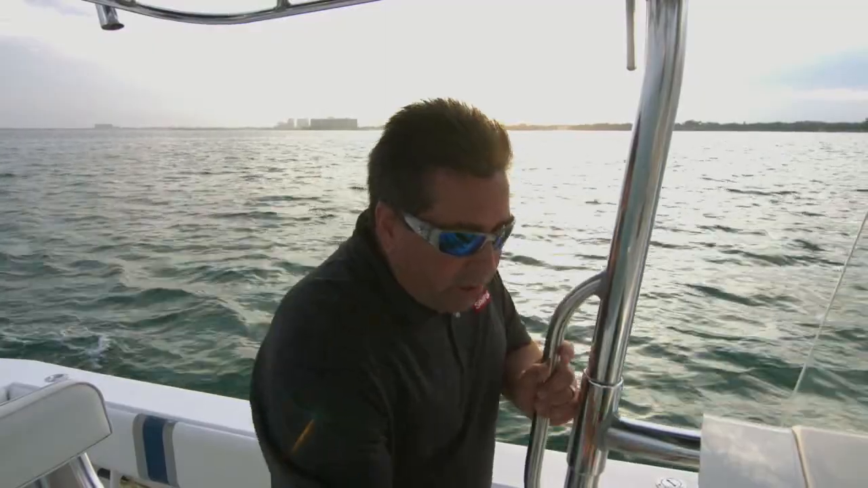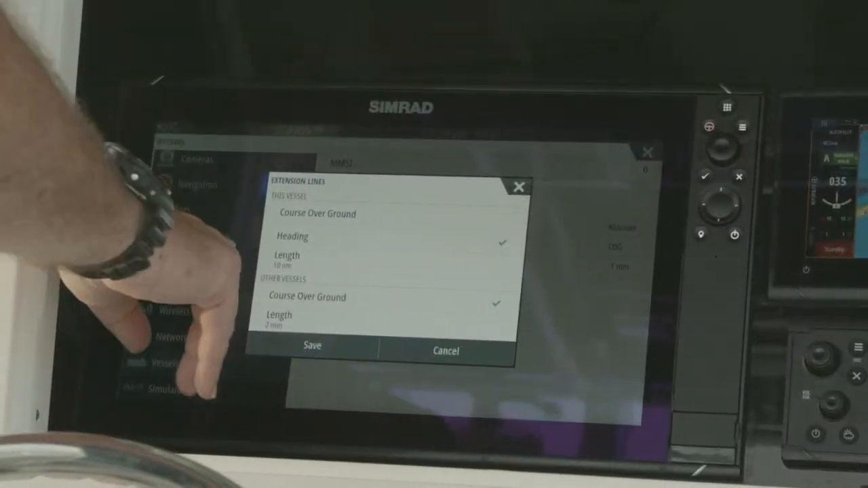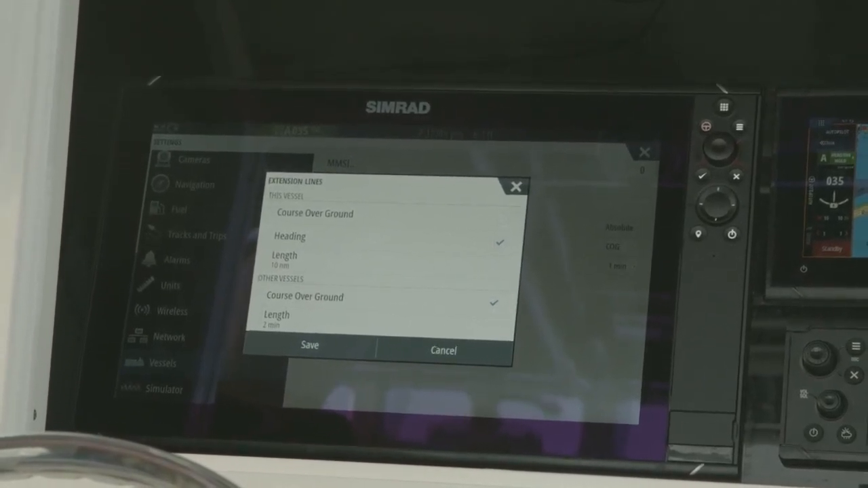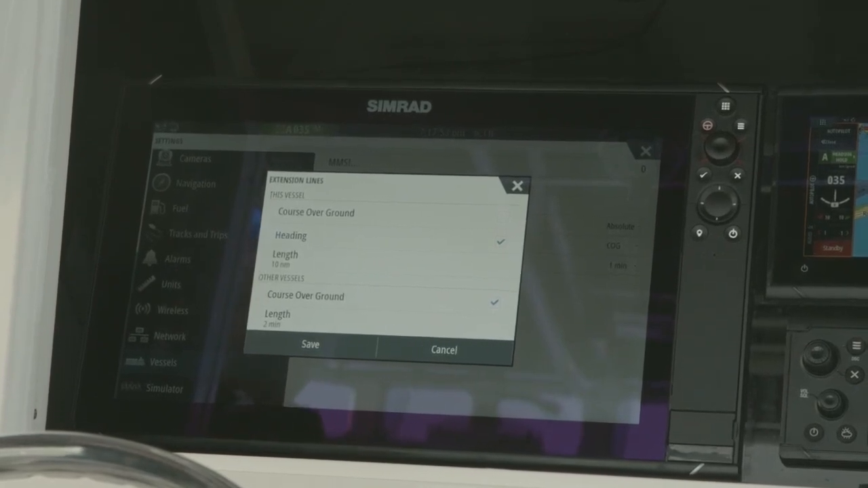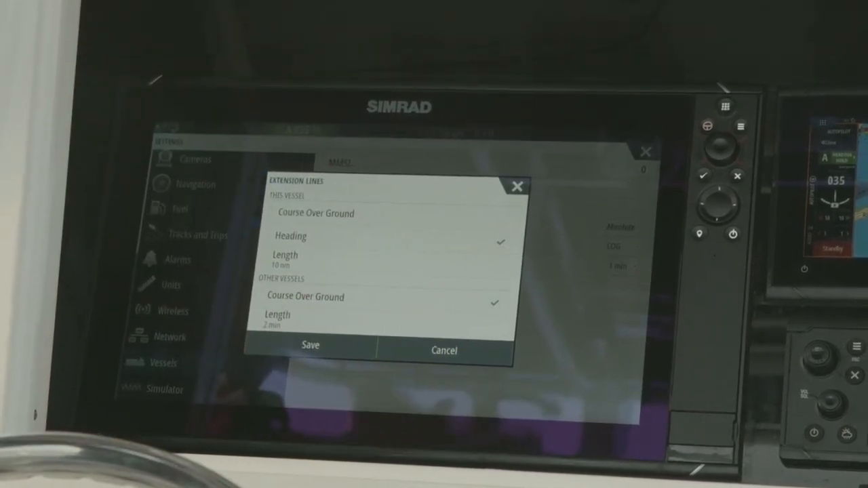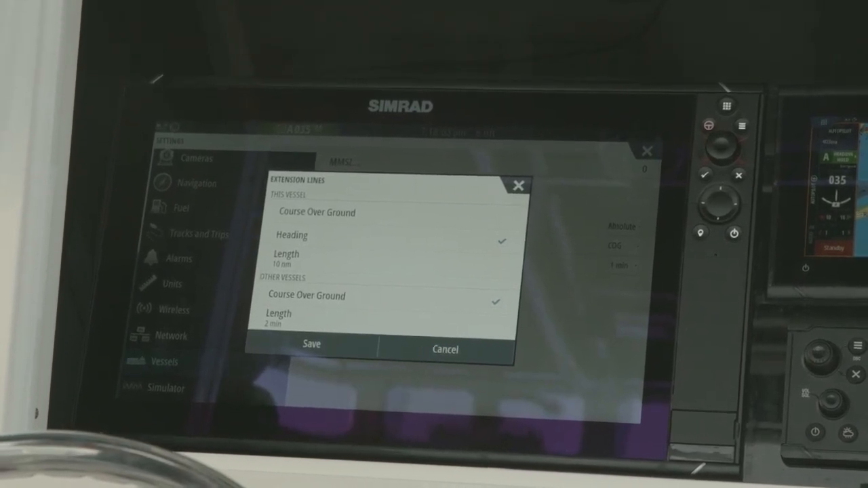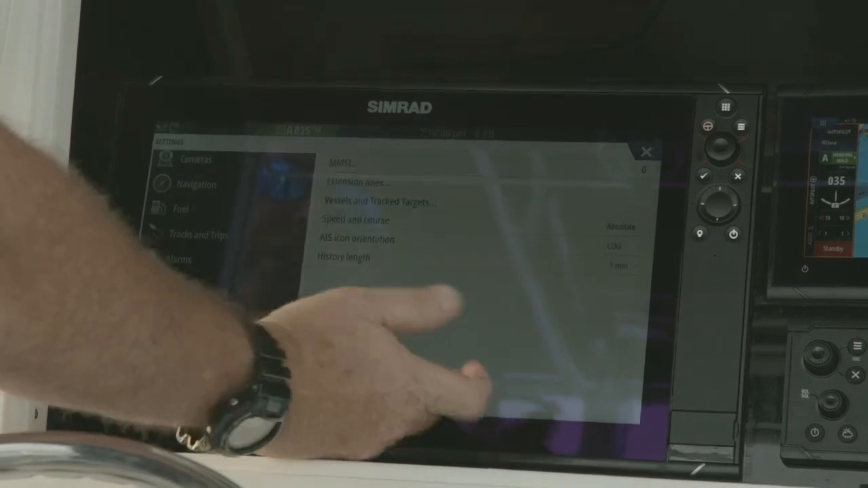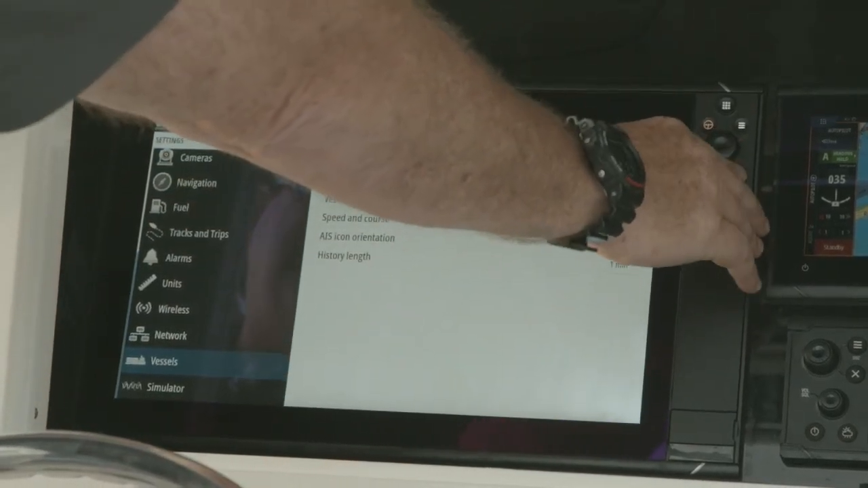The other thing we're going to look at is extension lines. This is where we can turn on the course over ground. So this puts a line in front of the vessel. Where is it heading to? So the other one was saying, where has it been? This is where is it traveling now? This is very important because that'll tell you whether he's turning into you or away from you. And again, as we go and show tracking targets, we'll see that in action. Simply hit save when we're finished and X out.